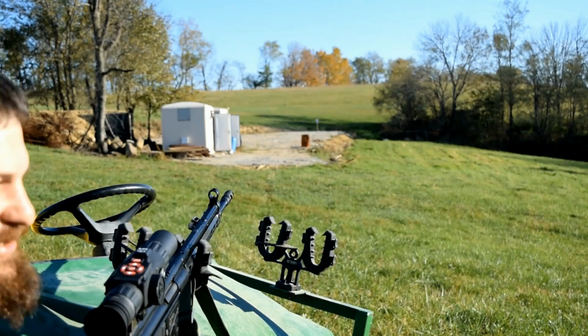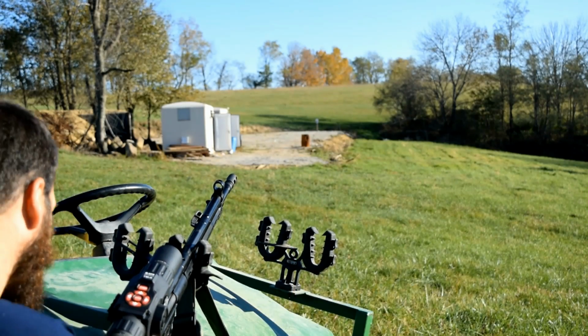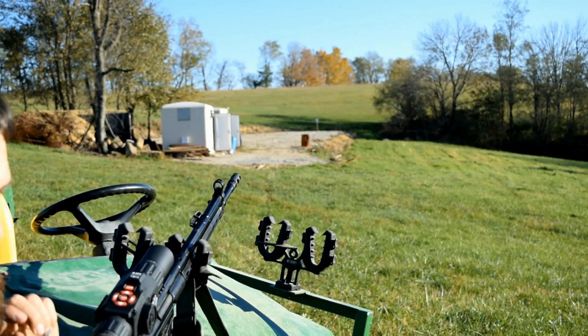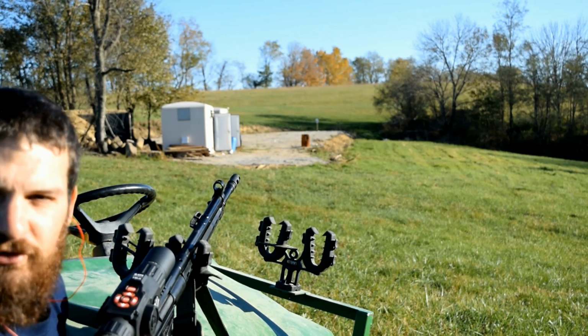Man, every single one of my vehicles needs one of these little racks on the front of it. I don't know who makes these things, but they're all getting it because this thing is super stable. We're going to move it back a little bit and see if we can't do some more damage.